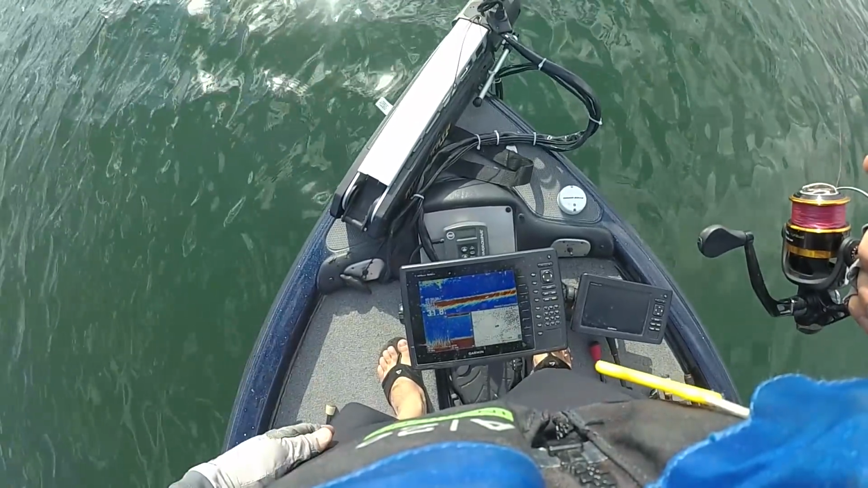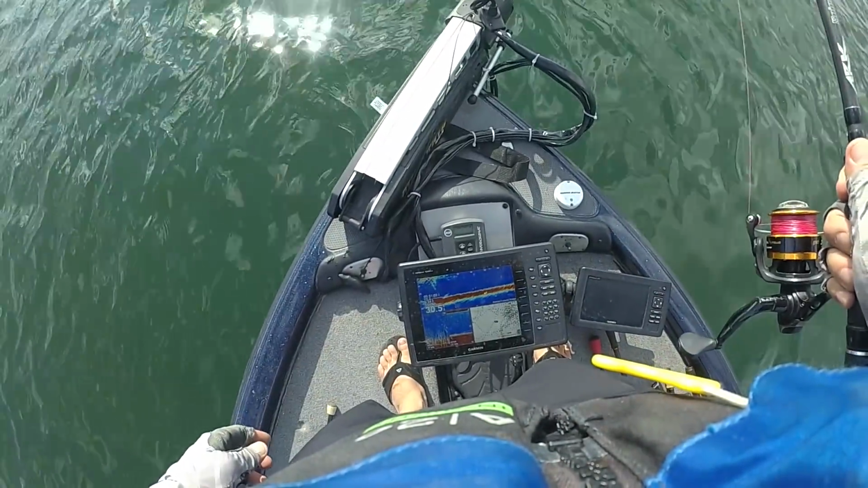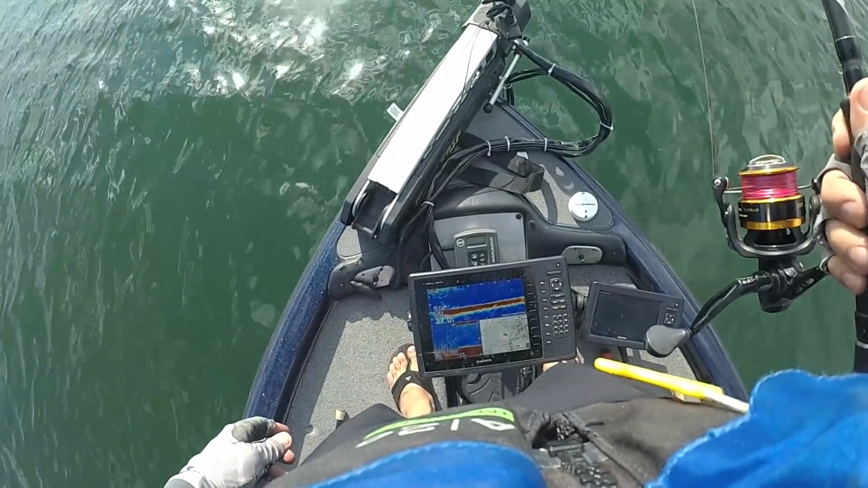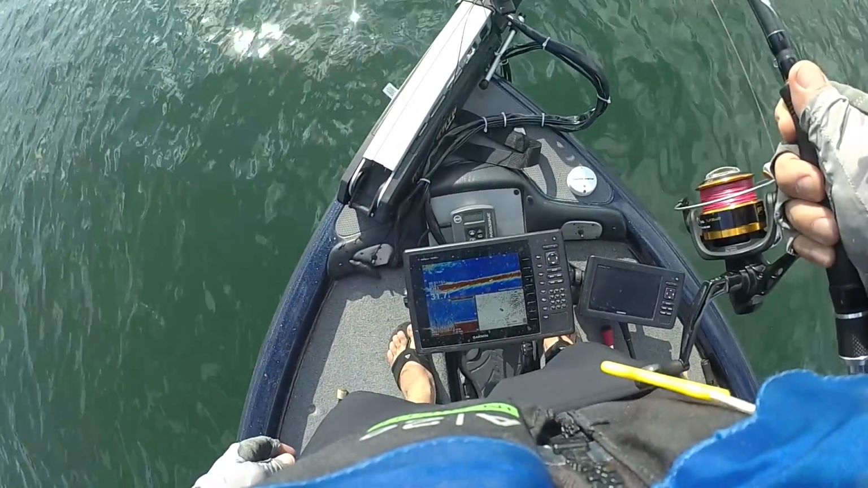I'm going to drop it right next to a fish. It's on bottom right now. They're not jumping on it, coming in here and eating it. So I got to look for these fish up in the water column where they're a little bit easier to catch.